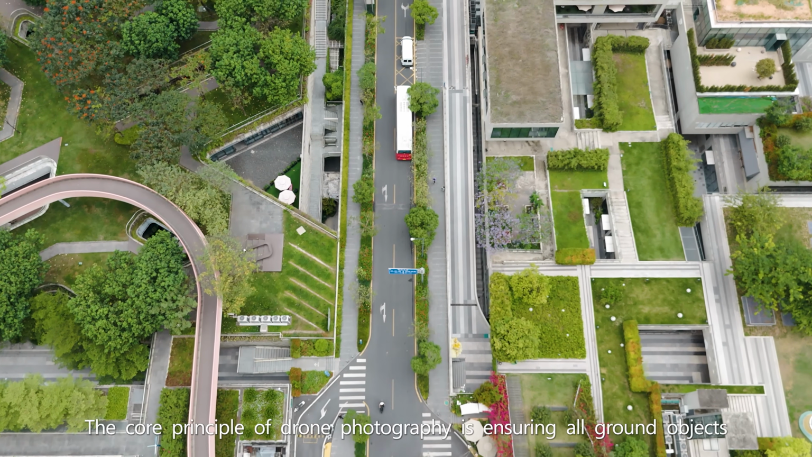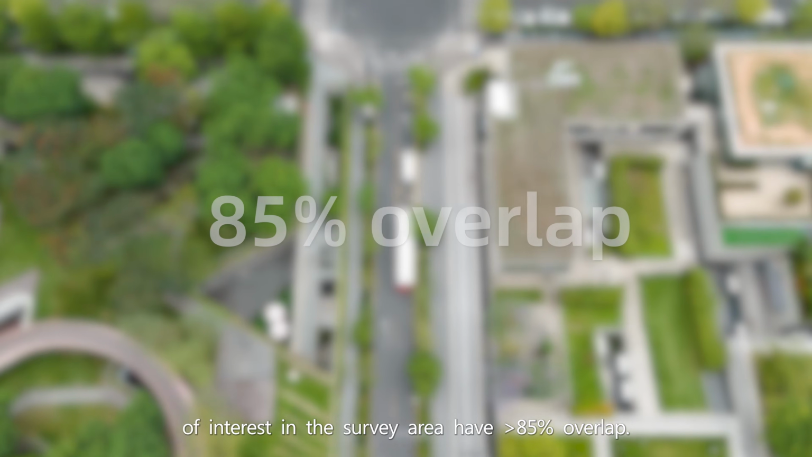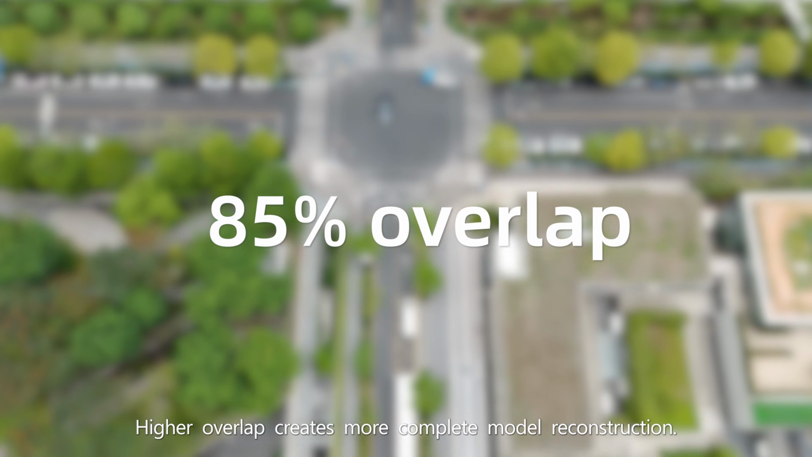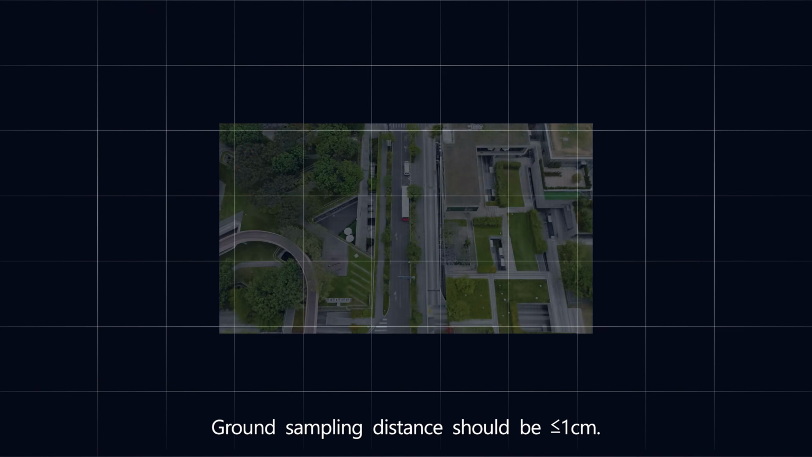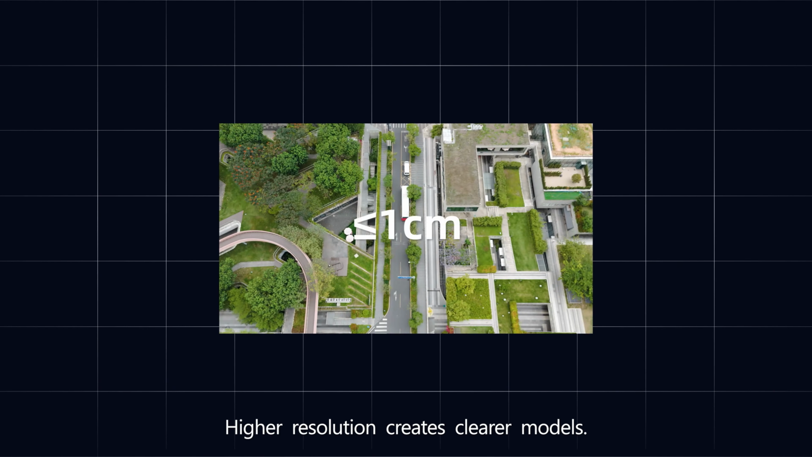The core principle of drone photography is ensuring all ground objects of interest in the survey area have greater than 85% overlap. Higher overlap creates more complete model reconstruction. Ground sampling distance should be less than or equal to 1 centimeter. Higher resolution creates clearer models.